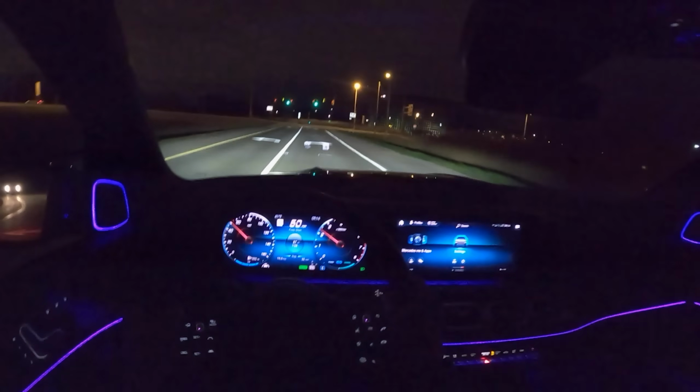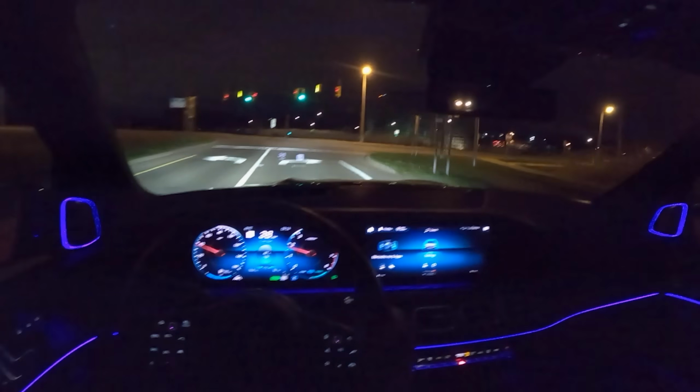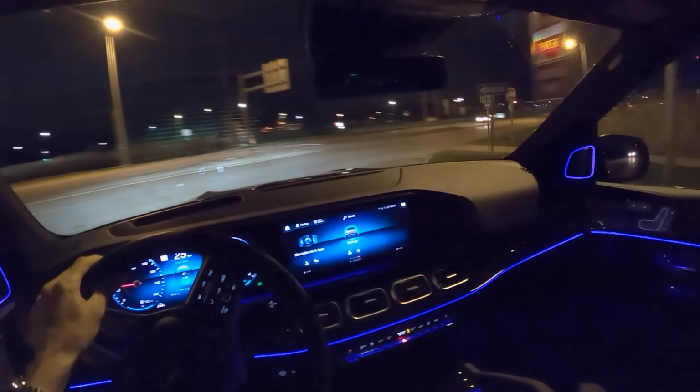Of course, these headlights are fantastic. Really nice visibility.